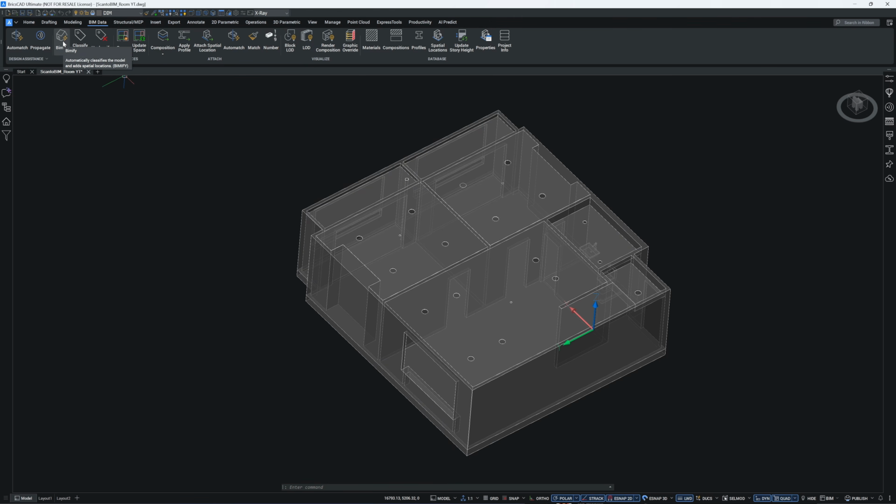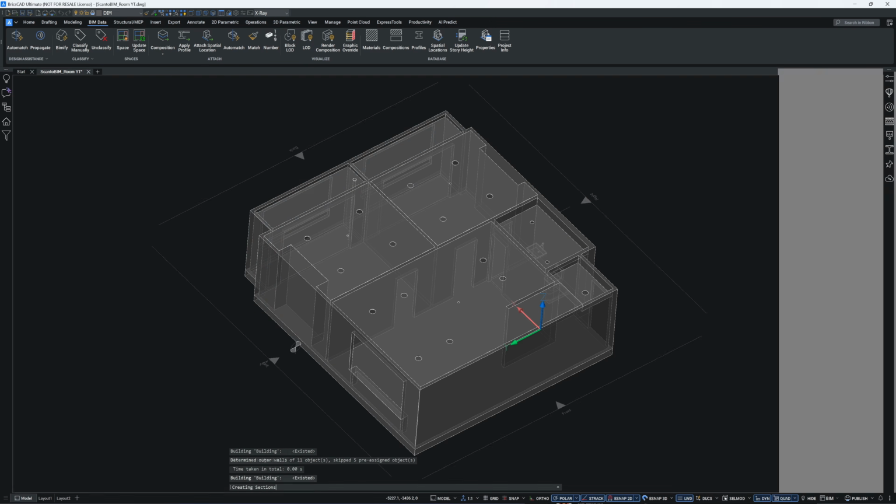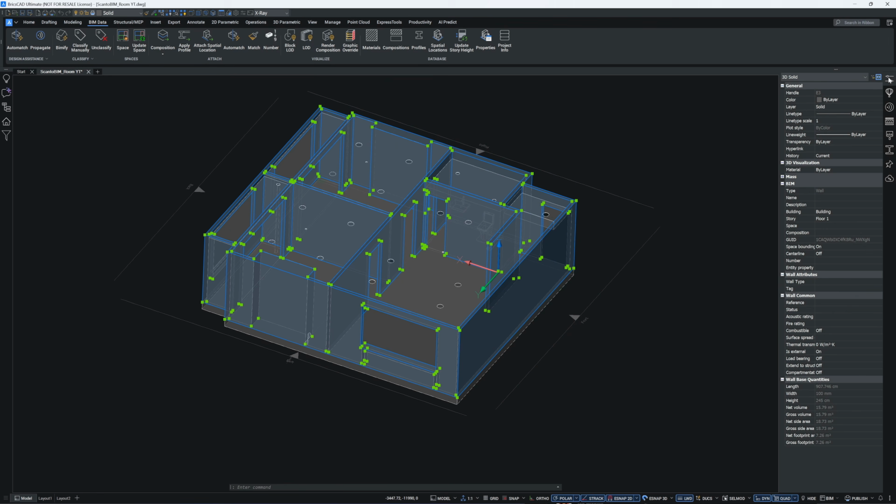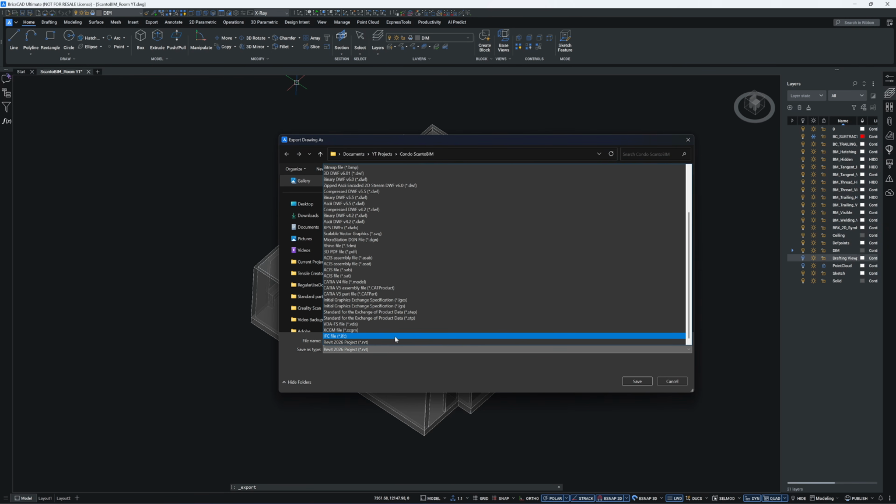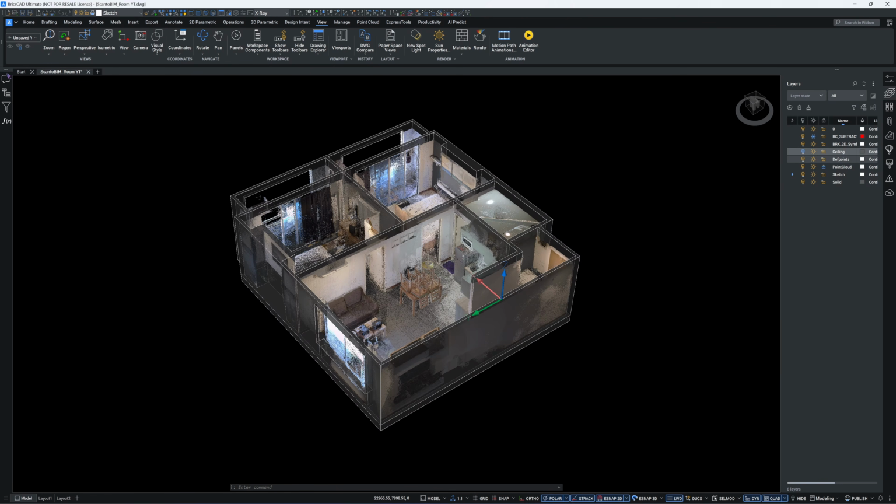You can classify solid bodies using the automatic Bimify command, or you can classify them manually. With the BIM version, you can export files in Revit RVT format or in IFC, the new industry standard for BIM.